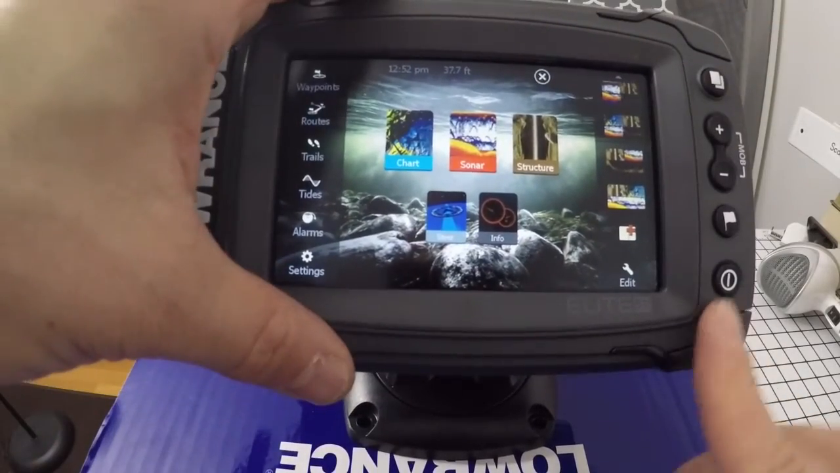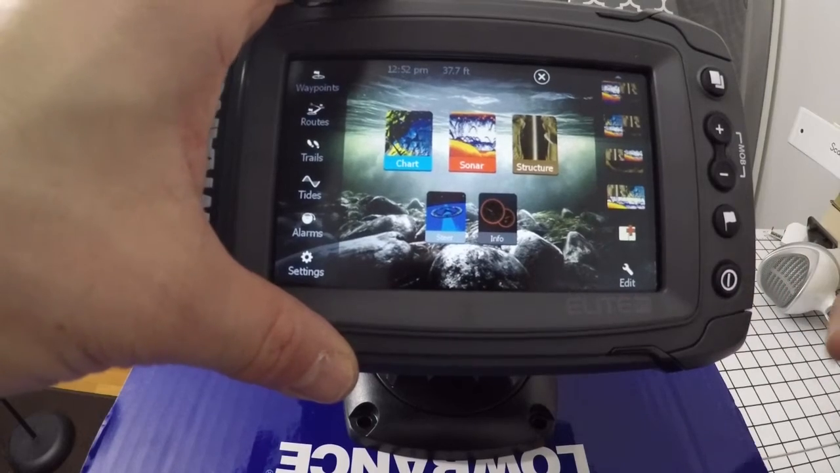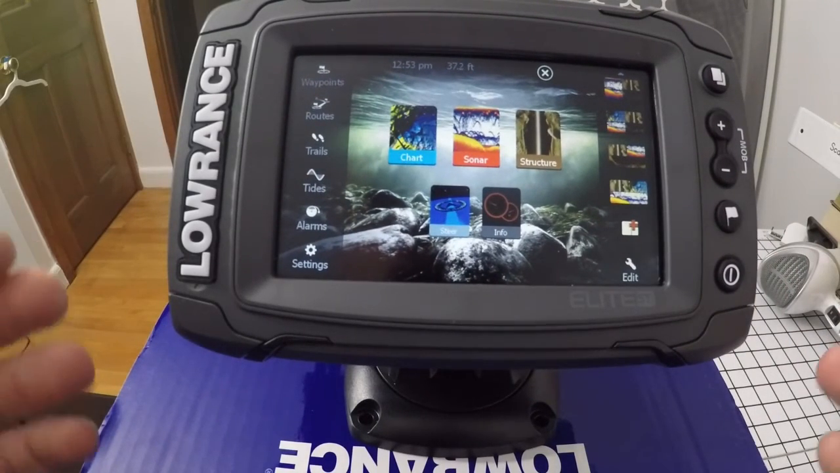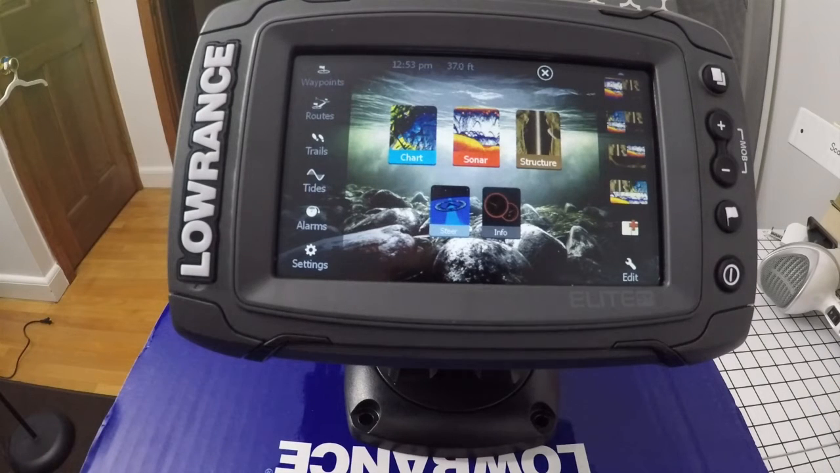It has a little window on the right hand side where you open it up and slide it in. But overall, extremely happy with this unit. I can't wait to get out on the water and actually take it for a test ride.